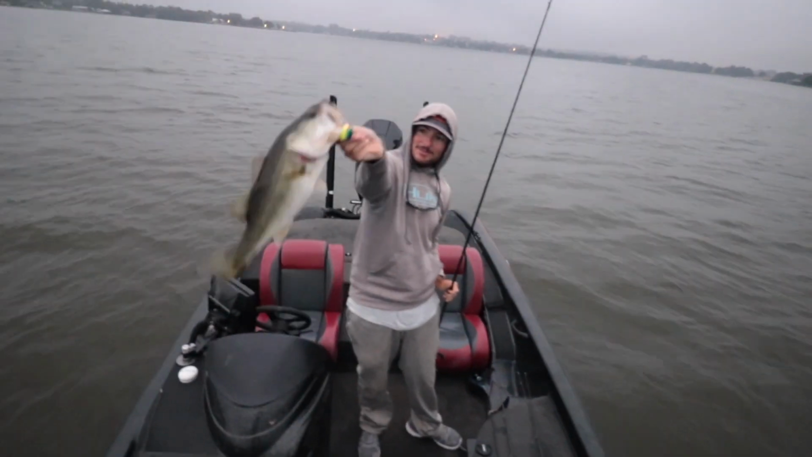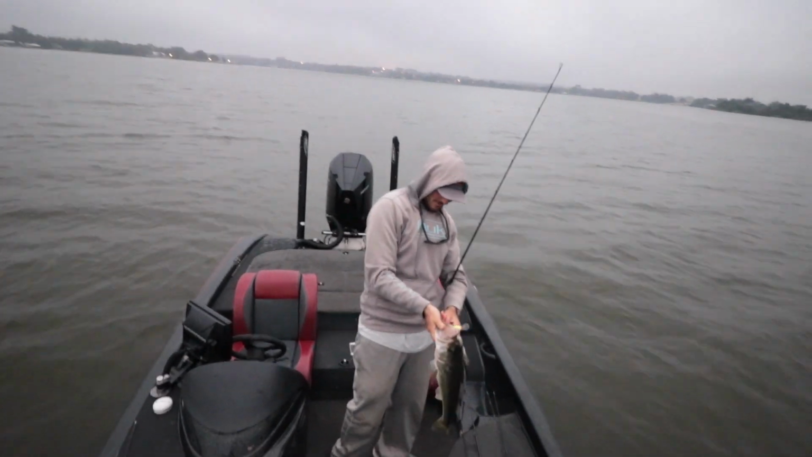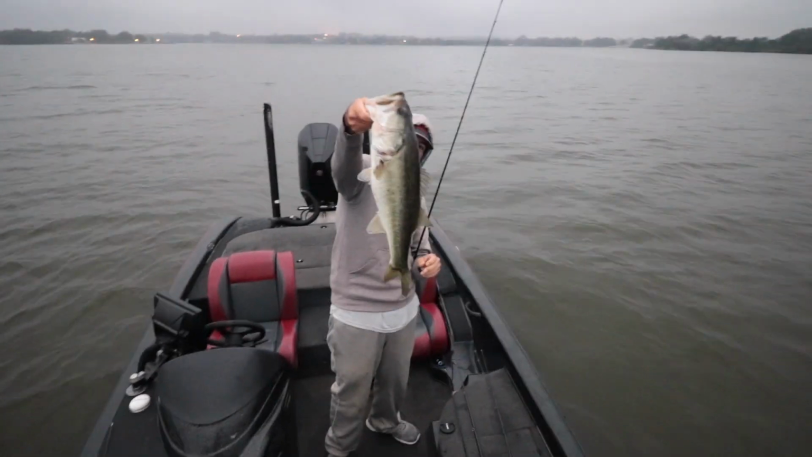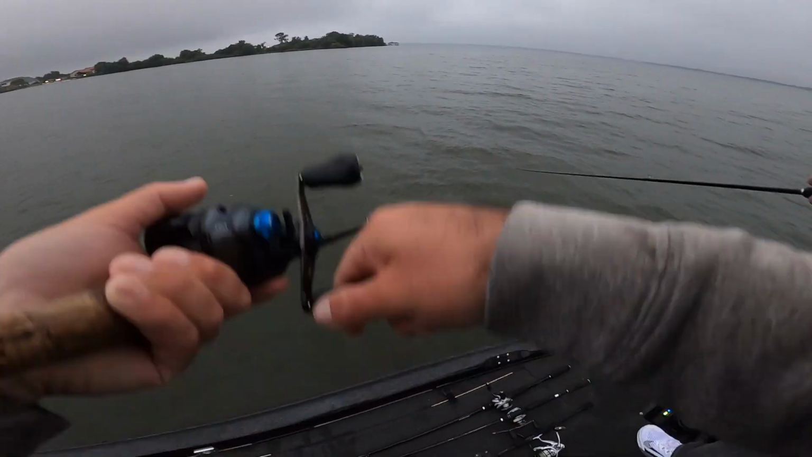Go. DT10 in the face. Should I not be commenting? You can comment if you want. What is that, like a 4? Straight below the boat. I don't know. Maybe they're right below us. Drop on them.